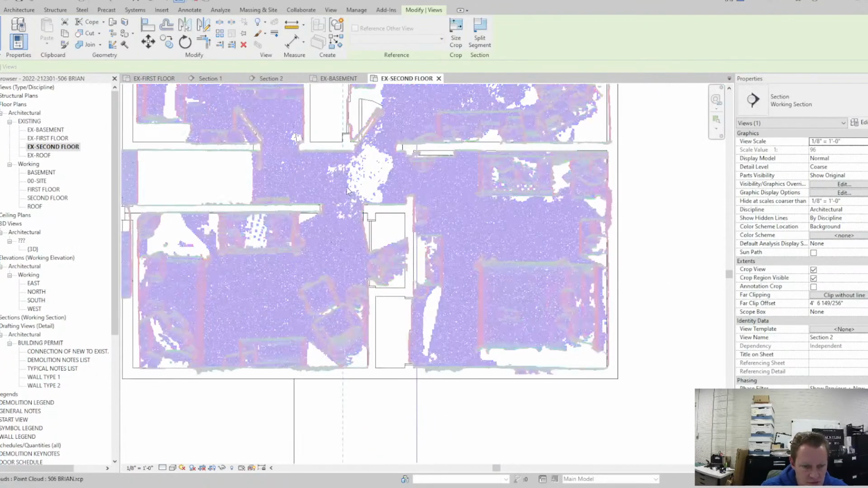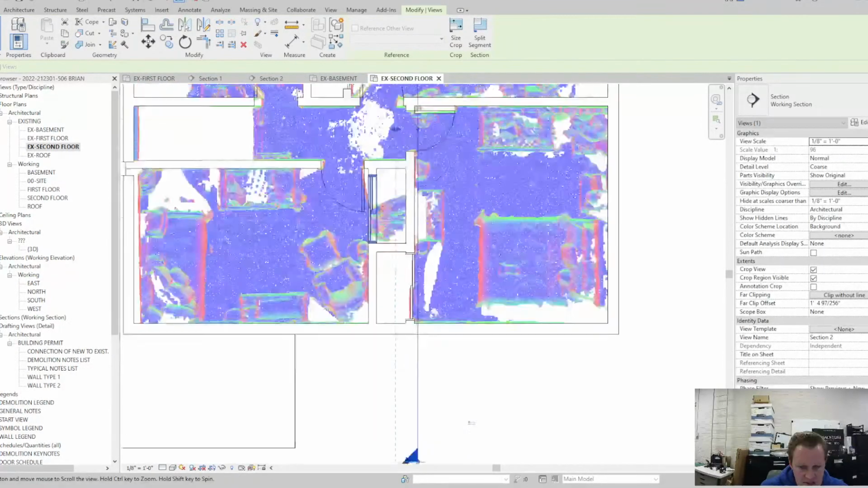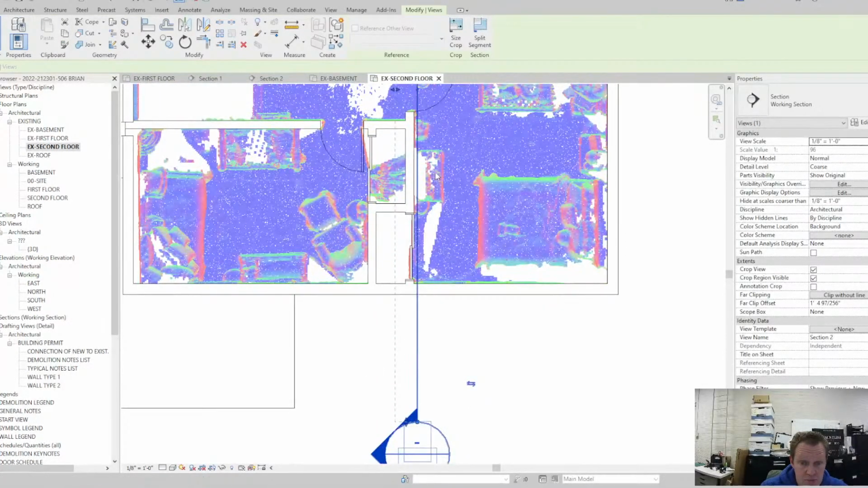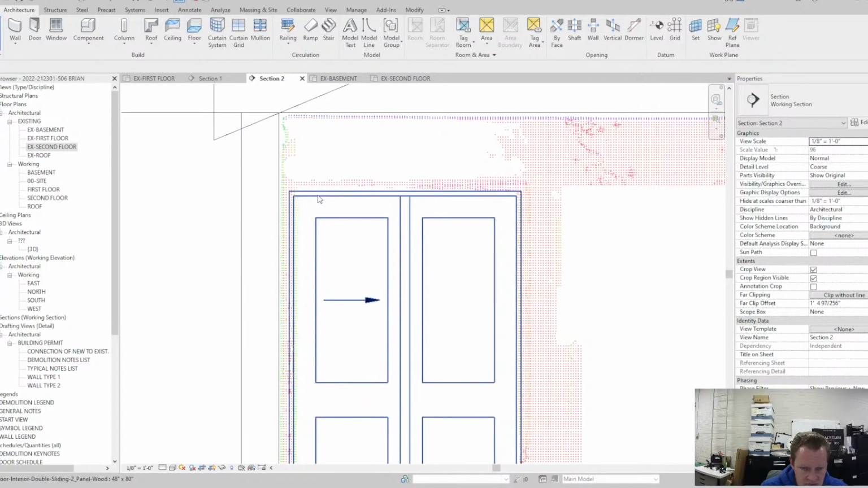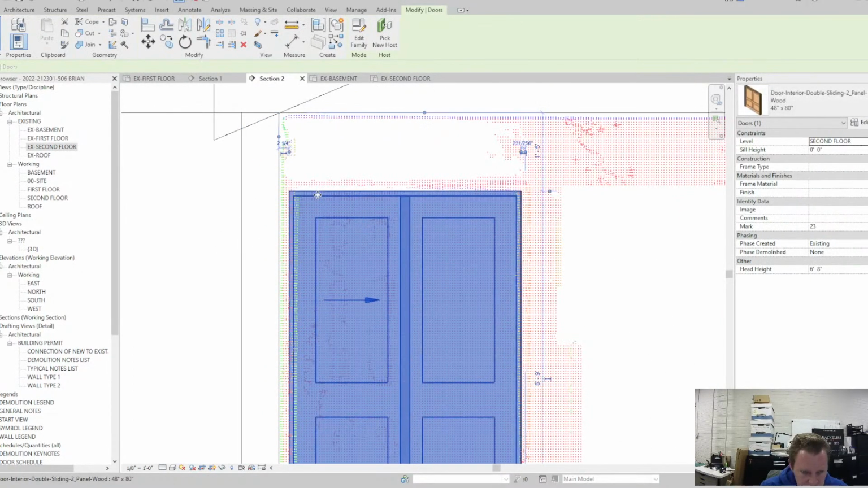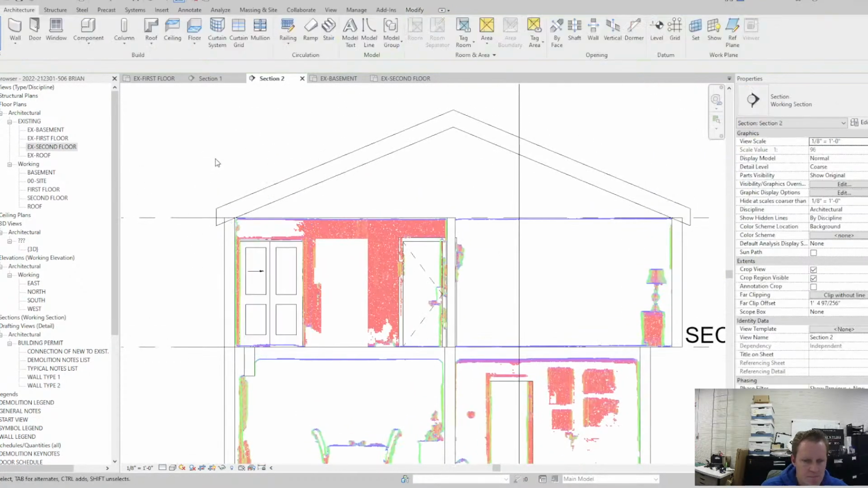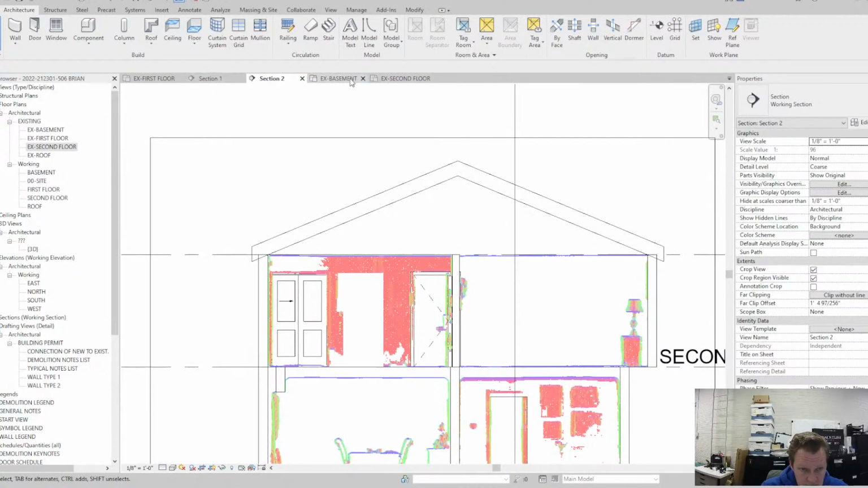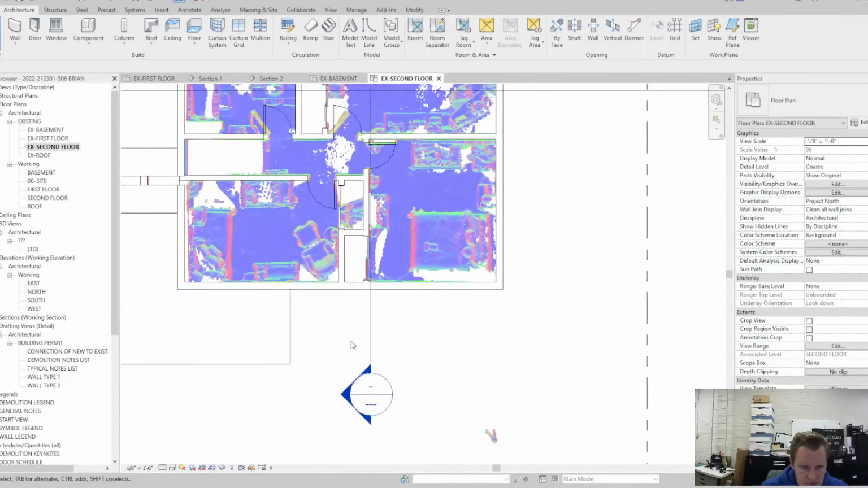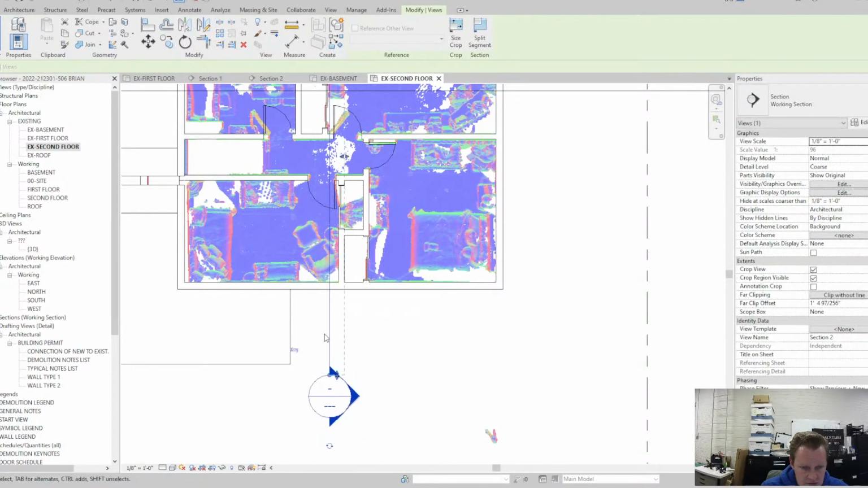The other thing too, when I cut sections, especially when working with point clouds, you want to make sure that your depth is not very deep on your view, because then it's much easier to see what you're dealing with. Alright, yeah, that one's pretty good. Then going back to the second floor, I've got those two doors, so I'll adjust this section now.